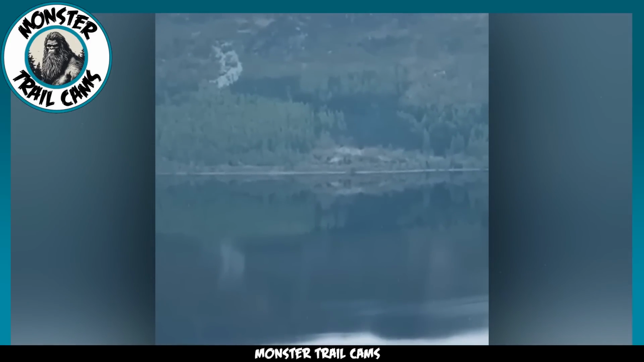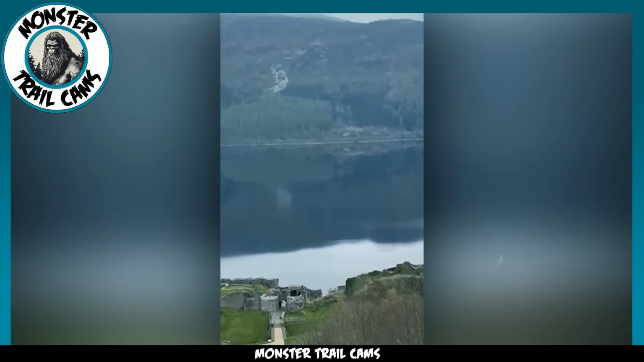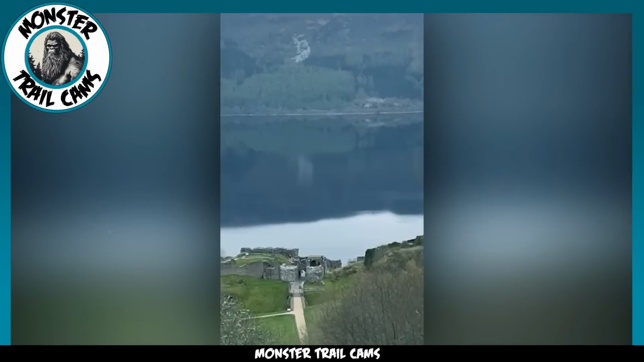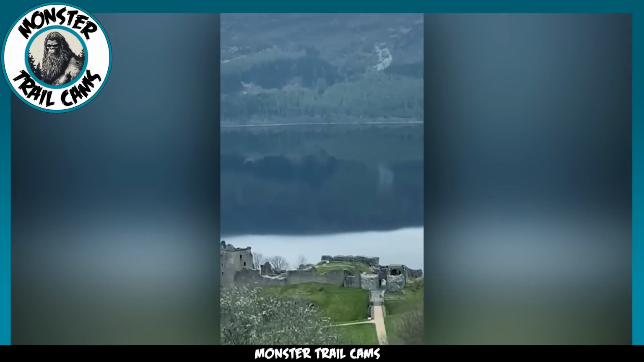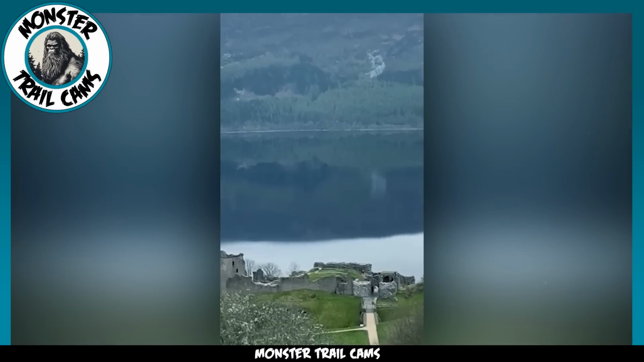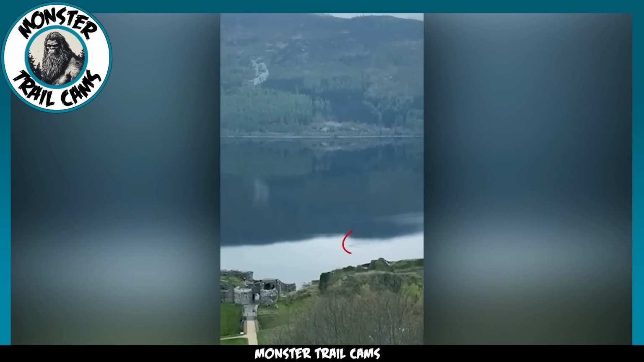A couple vacationing in Scotland managed to record intriguing footage of a mysterious entity moving in the waters of Loch Ness. This sighting has reignited speculations about the existence of the legendary Loch Ness monster, often affectionately referred to as Nessie. The couple, who have chosen to stay out of the spotlight by remaining anonymous, were enjoying their vacation when they unexpectedly witnessed something unusual in the renowned Loch Ness waters.